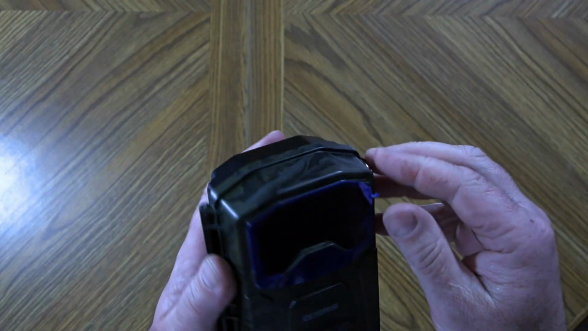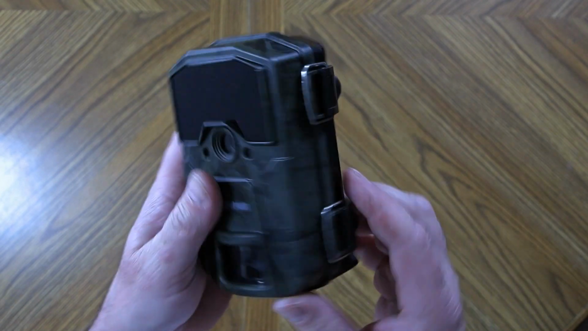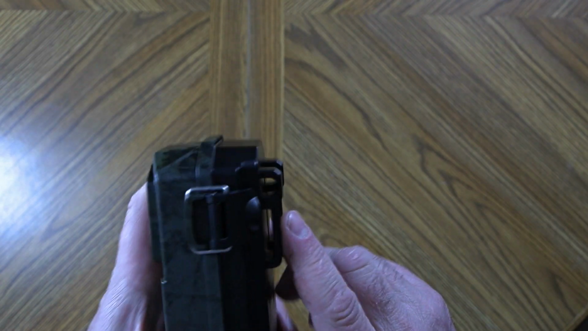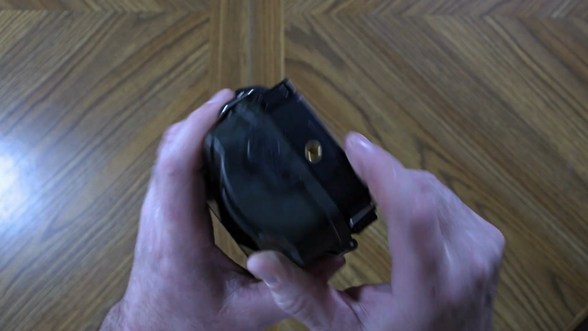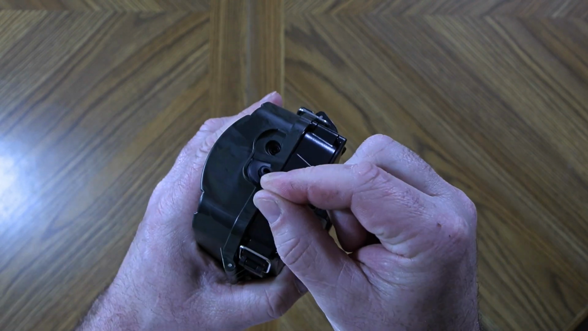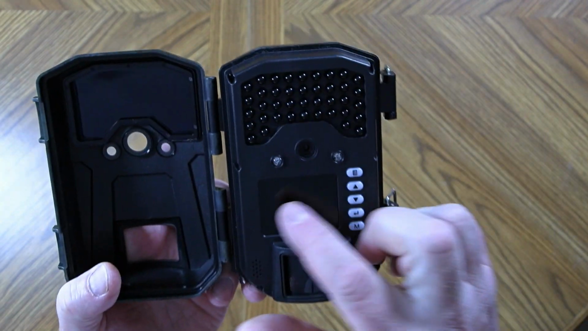Let's take a closer look at the camera. Of course, you got a covering that covers your lens. Here are your hidden IRs for your nighttime. Your lens, down here's your PIR sensor. Has two big latches here on the side. Looking on the back here then, it also has a place for a Python security cable and your tree strap. On the bottom it does have a 1/4-20 mount, and it does have an external power port, and that is 6 volts.